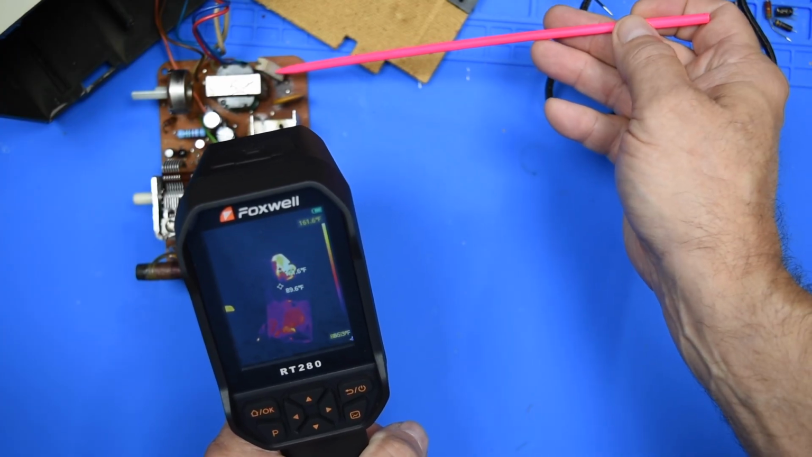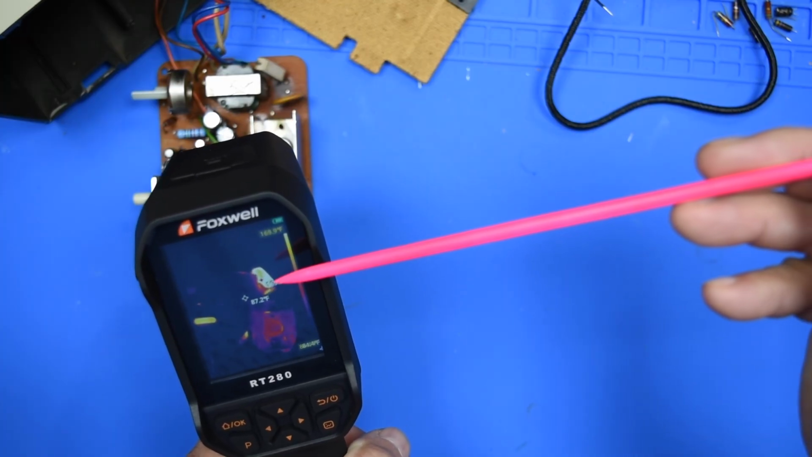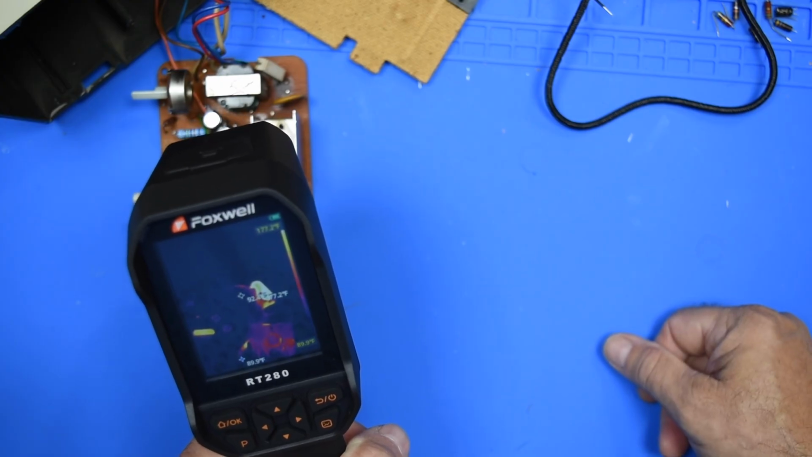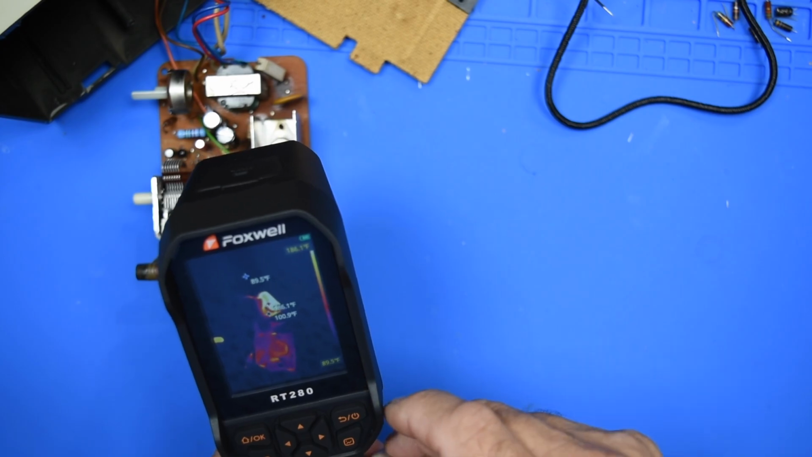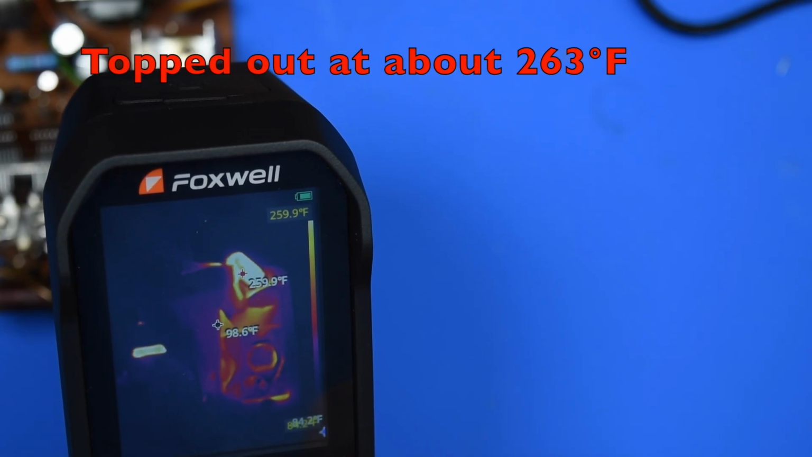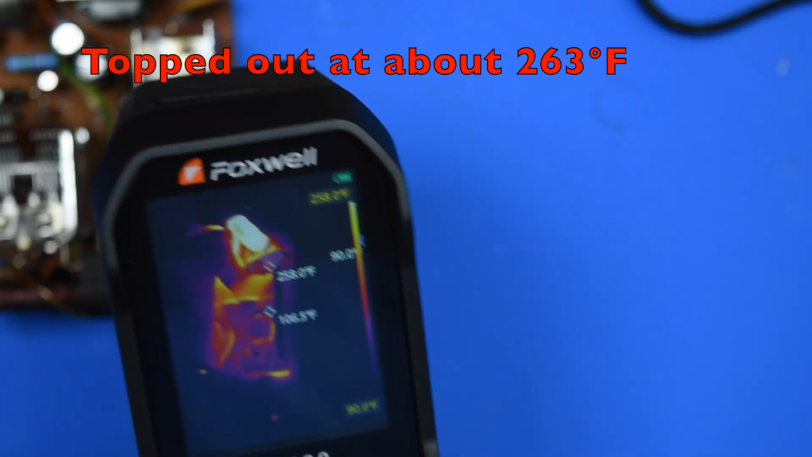There's that resistor right here, and that's also right here. It's like up to 170 Fahrenheit. Oh, it's 180. Okay, so let me turn this off.